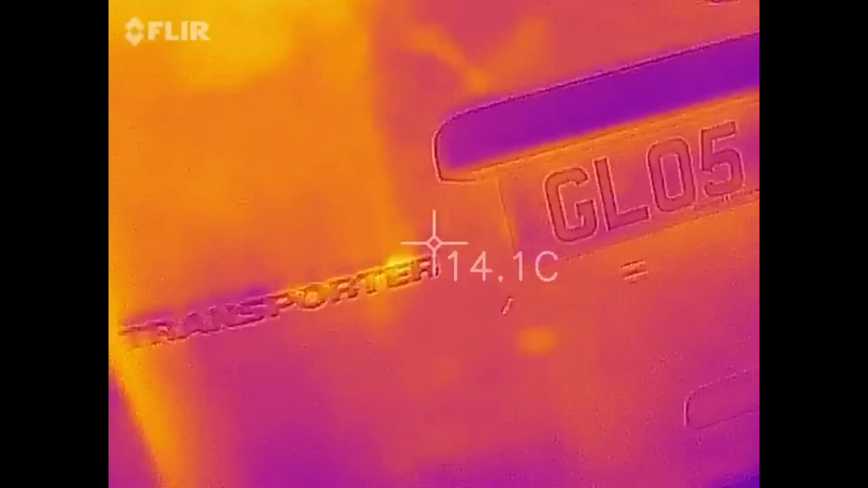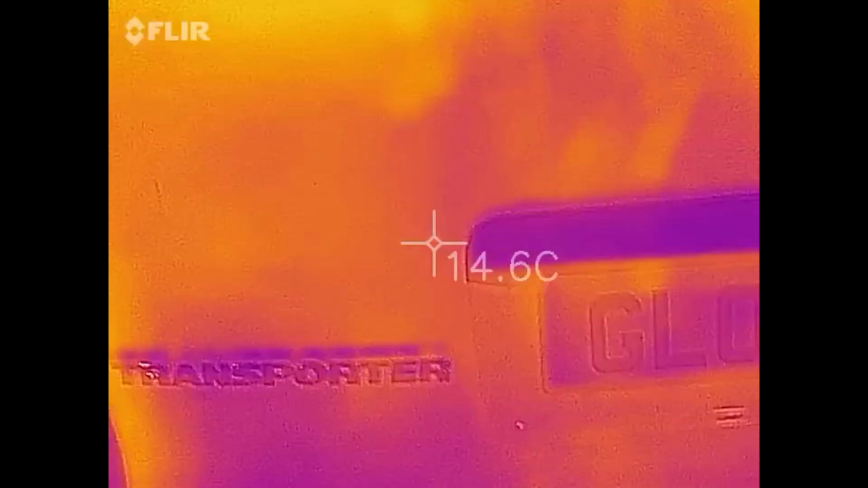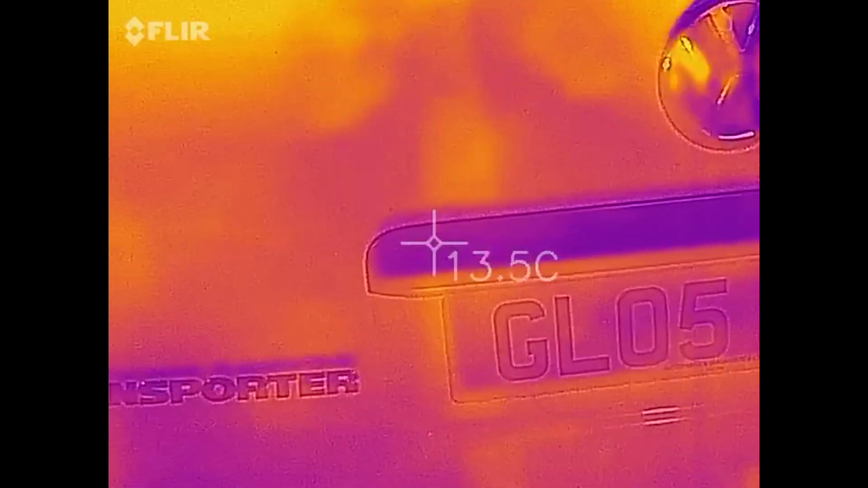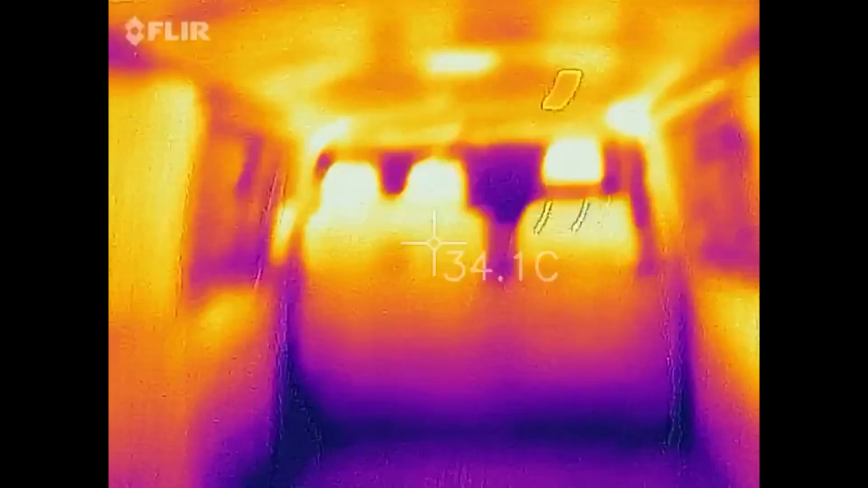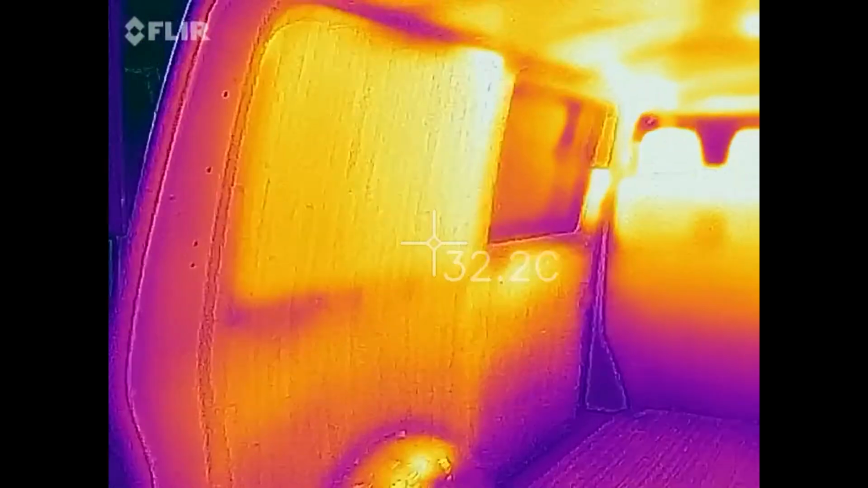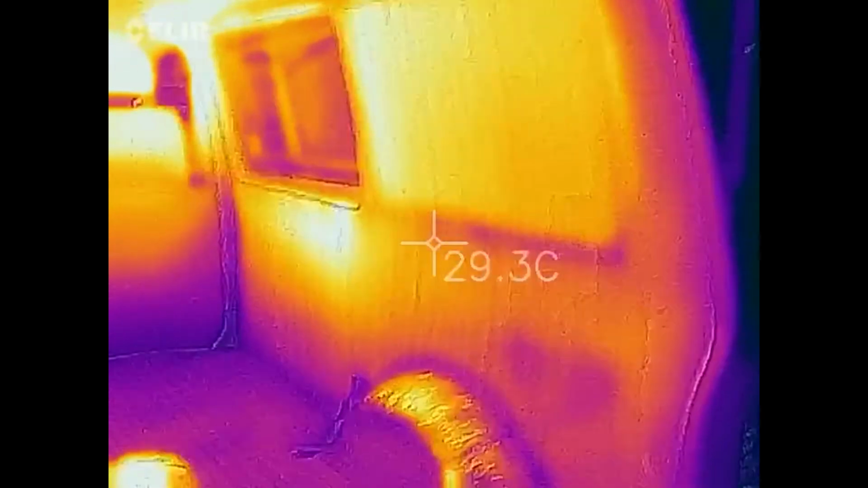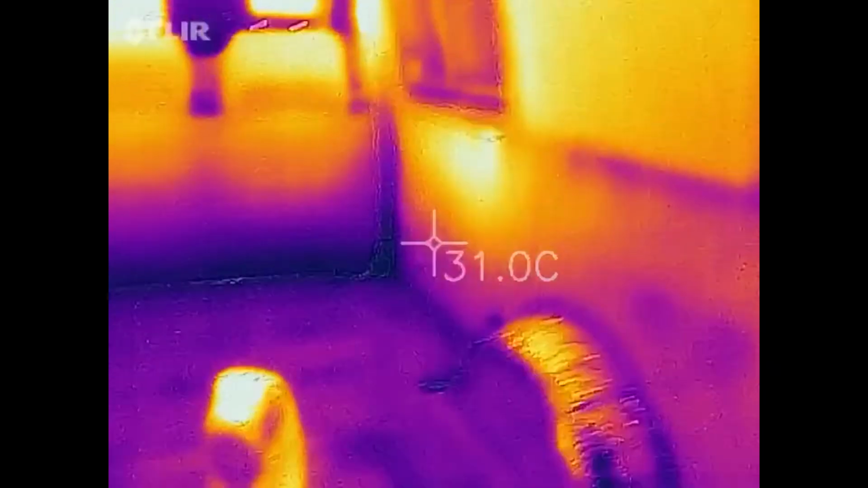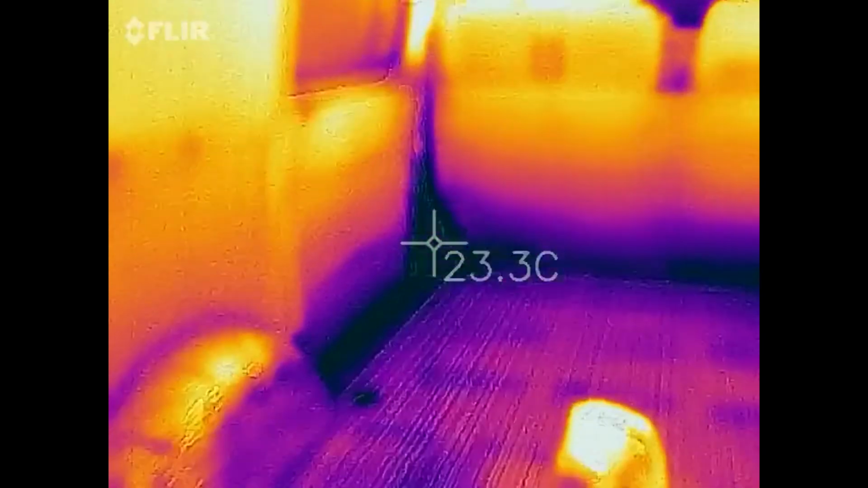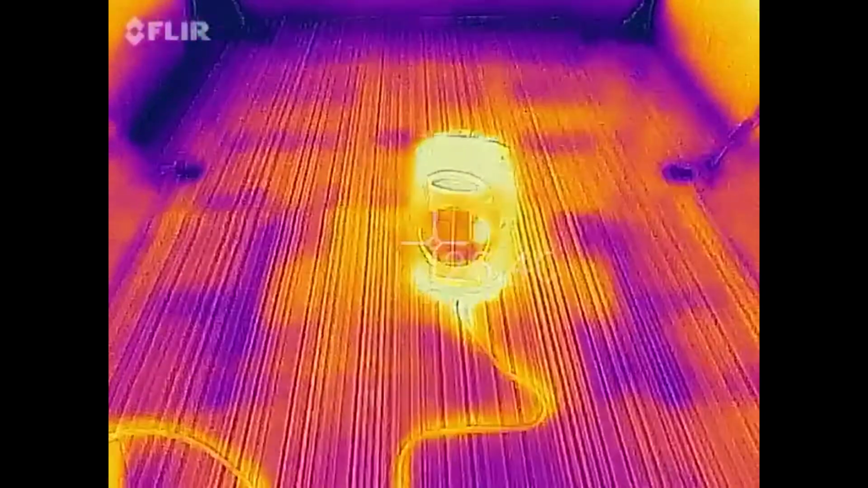So, right, ready? Oops. Unlock it first. Here we go. Oh. There we go. Yep, kept all the heat. Perfect, even the floor.